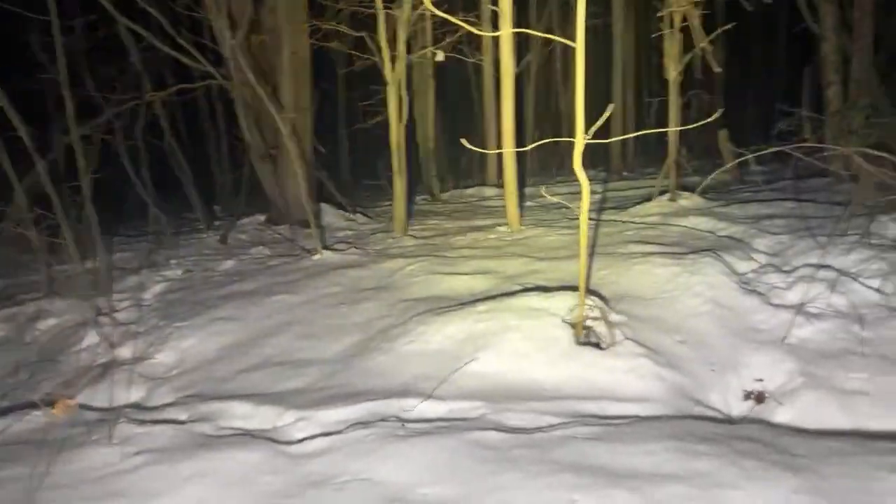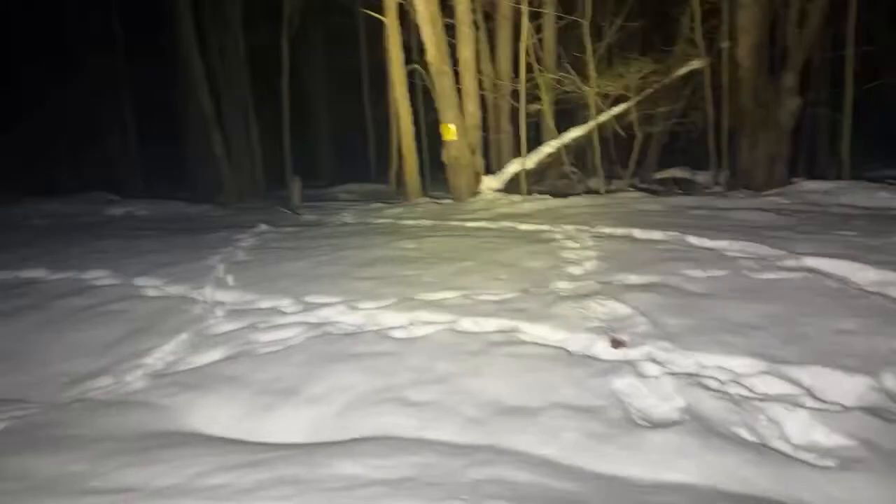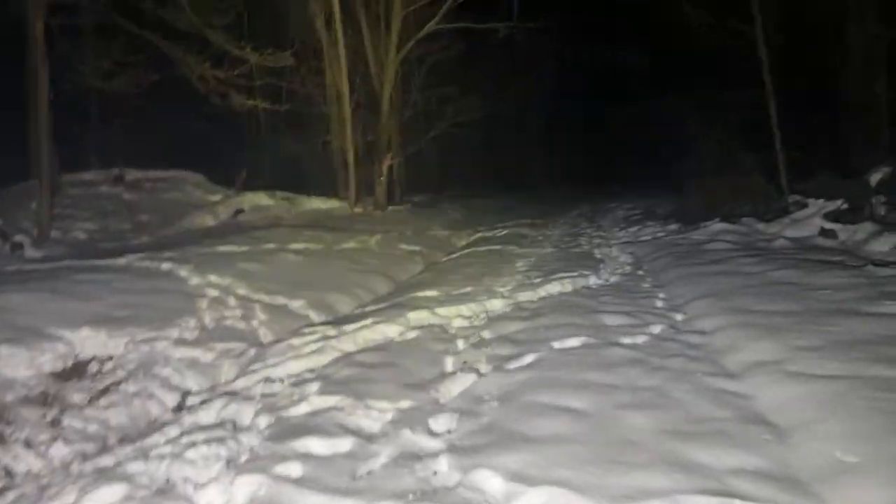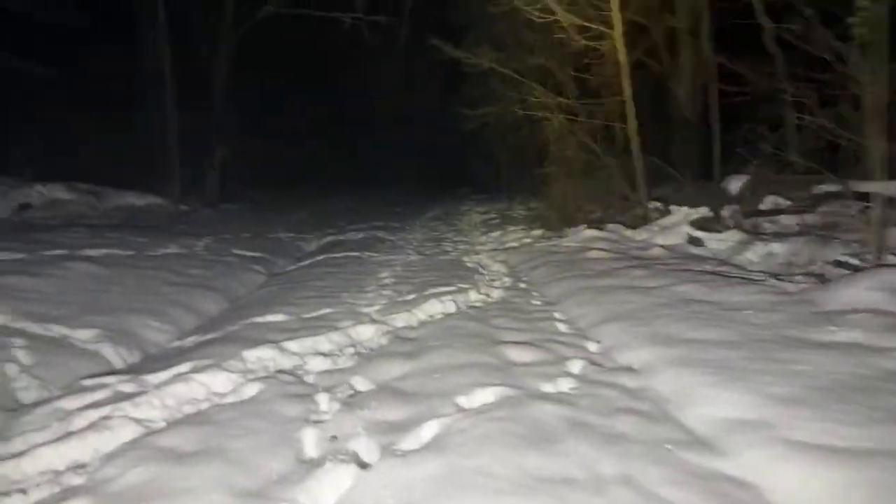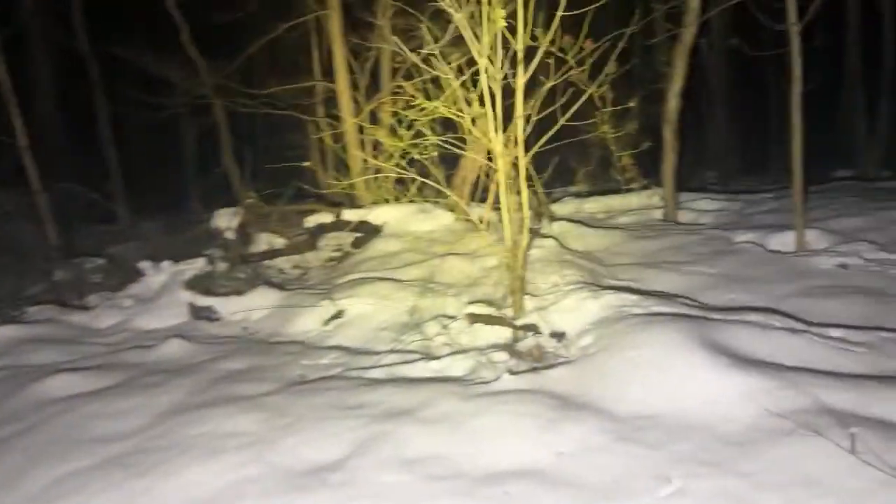I'm still playing that back over in my mind, but hopefully I can fix the thermal camera when I get home, because I don't quite understand exactly how that happened.